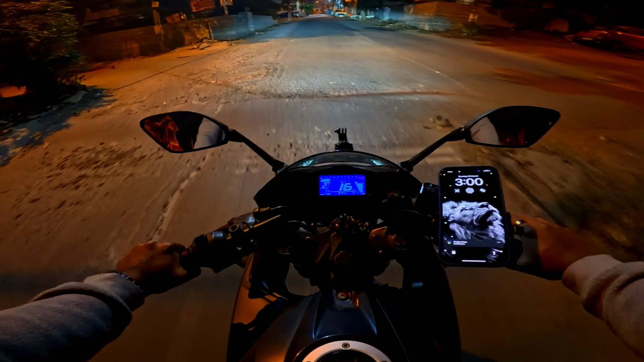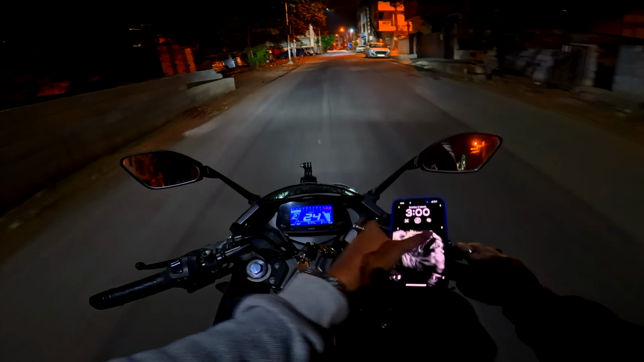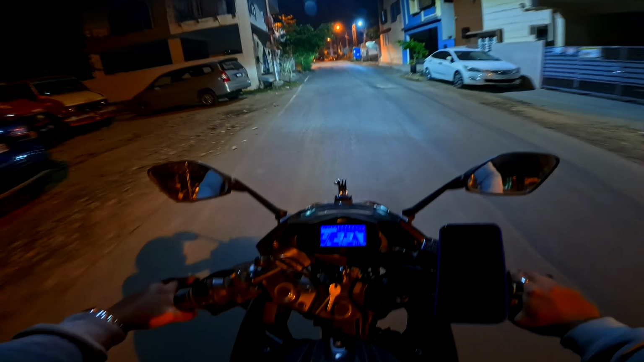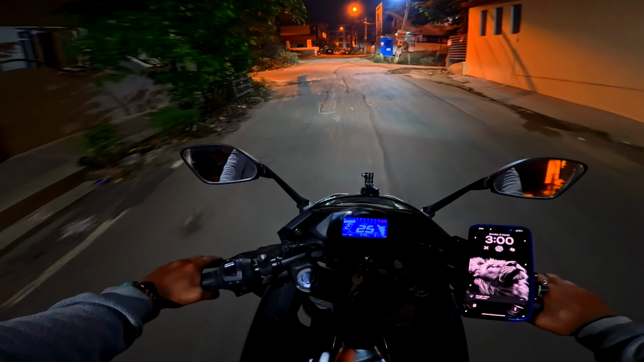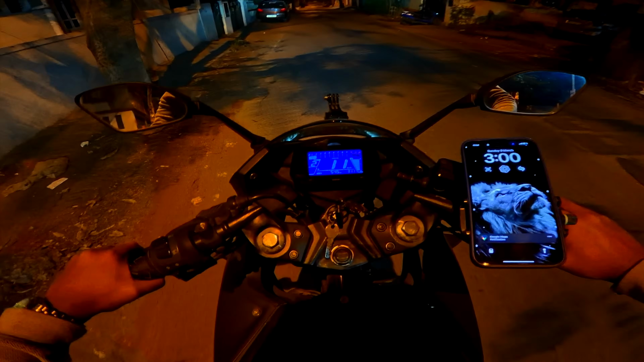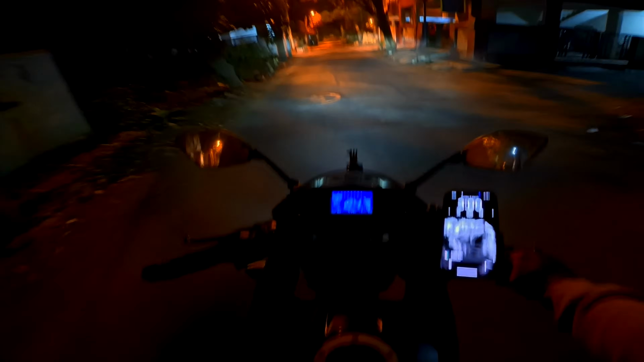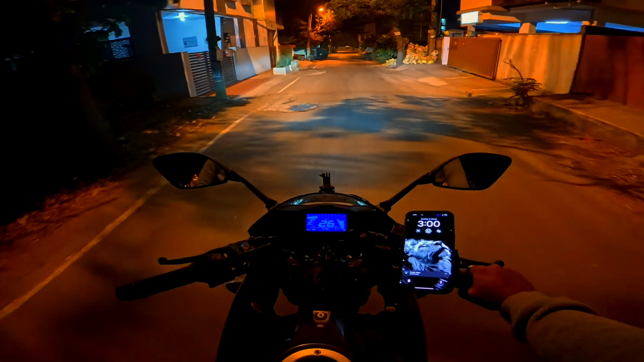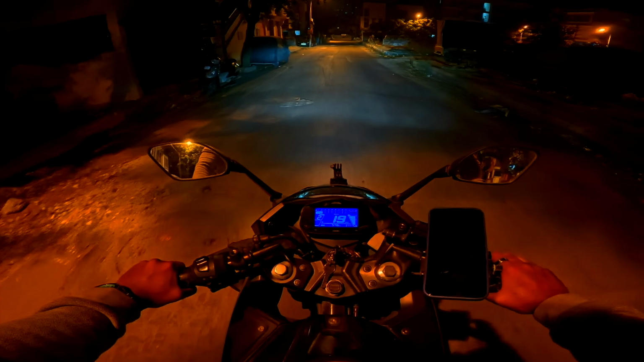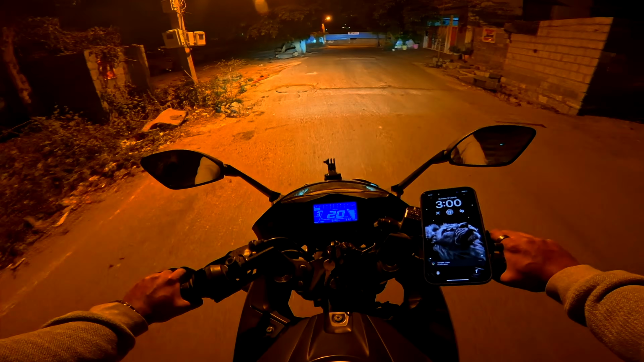Chill out, Google Maps. I know the way. 3 o'clock. That was the first time I've taken that road this late in the night. And yeah, got stopped. Should have told him to please remember me. I am going to be taking that road pretty often.